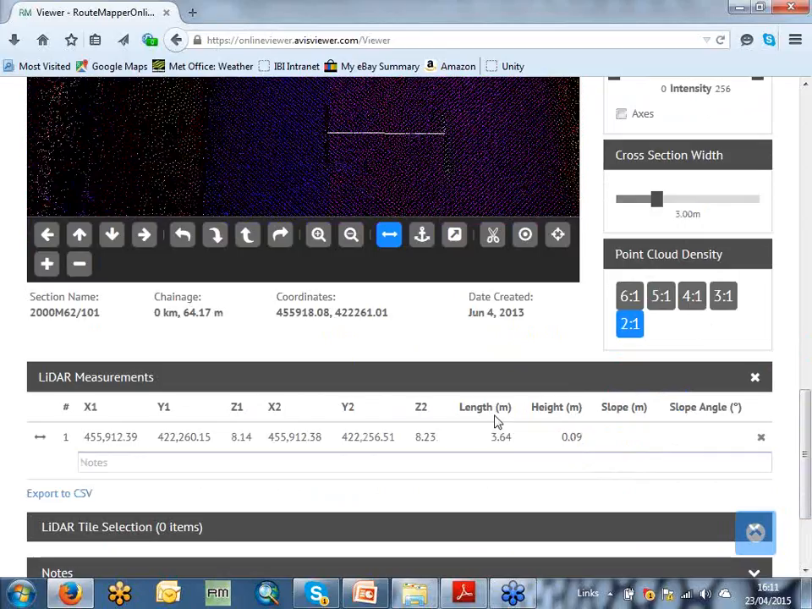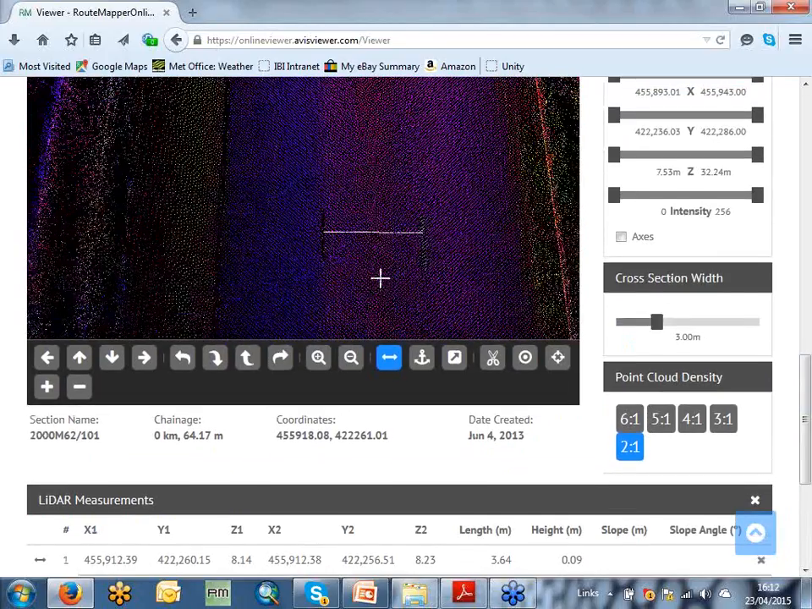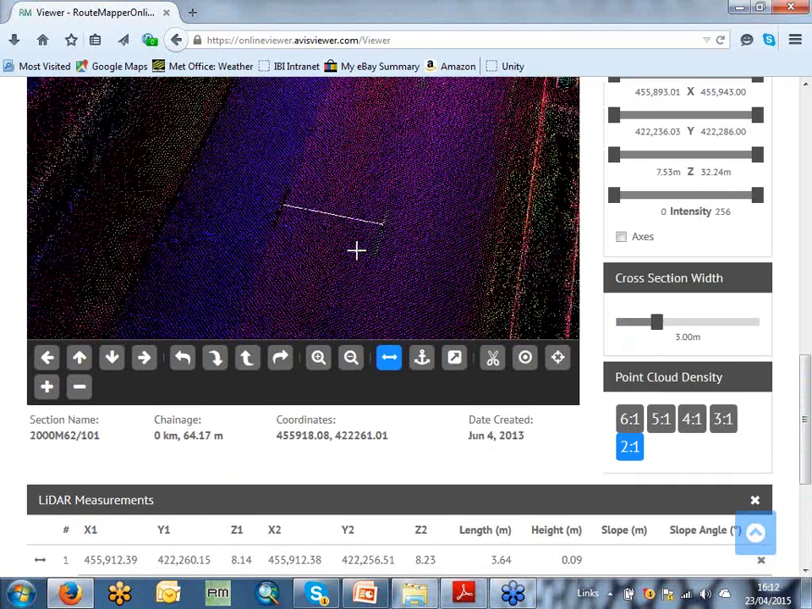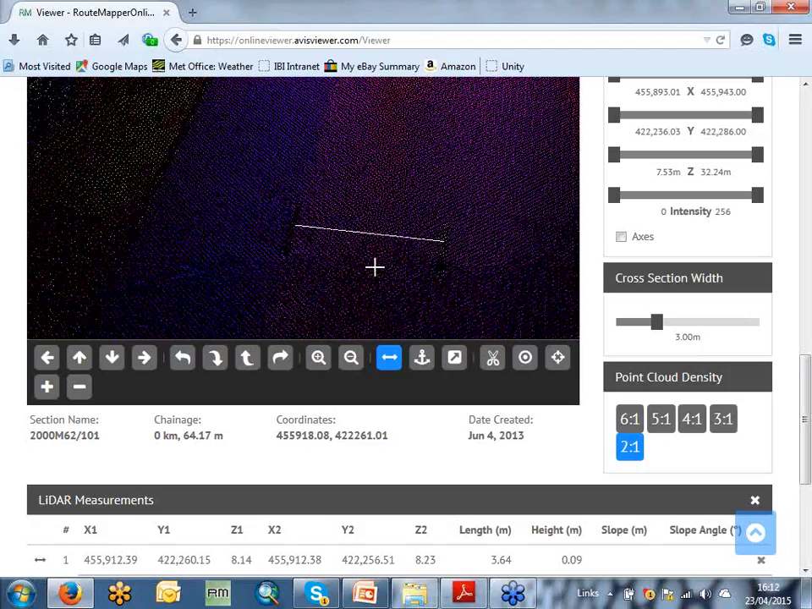So you have your X, Y's and Z's, you have your length, and actually you have your height as well. So that's the differential in Z between the two locations, so you know you've got crossfall across the carriageway. And the width measurement here is 3.64 meters. UK standard road width for a motorway is 3.65 meters. So that's pretty damn close. And you can see it's snapped to the surface. So it's taken the lowest points.